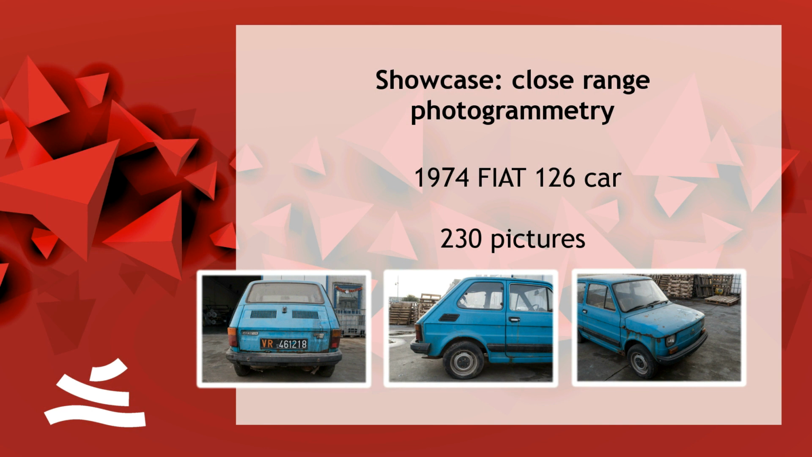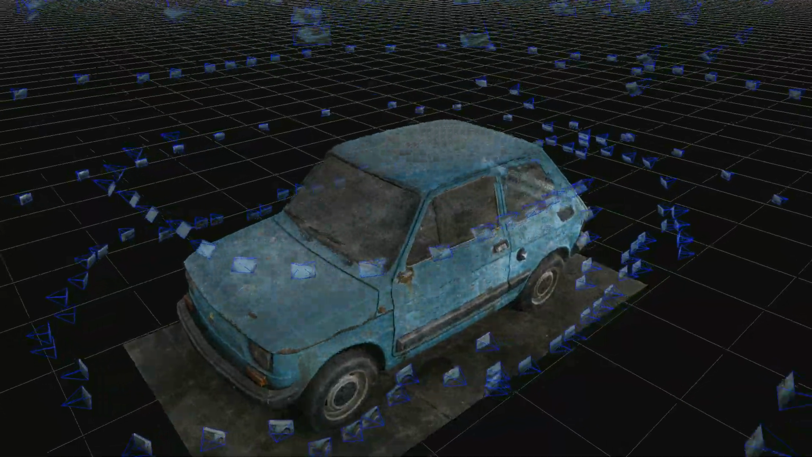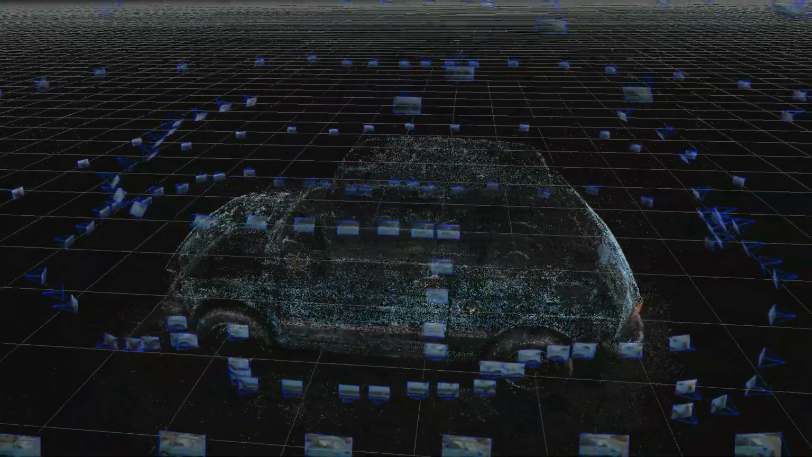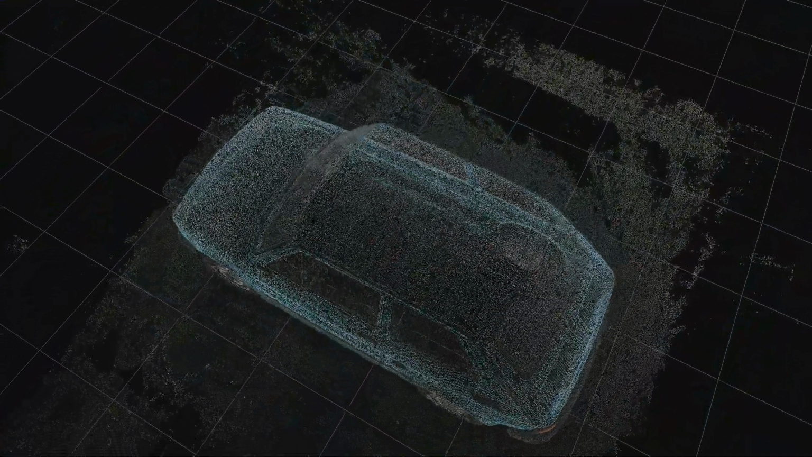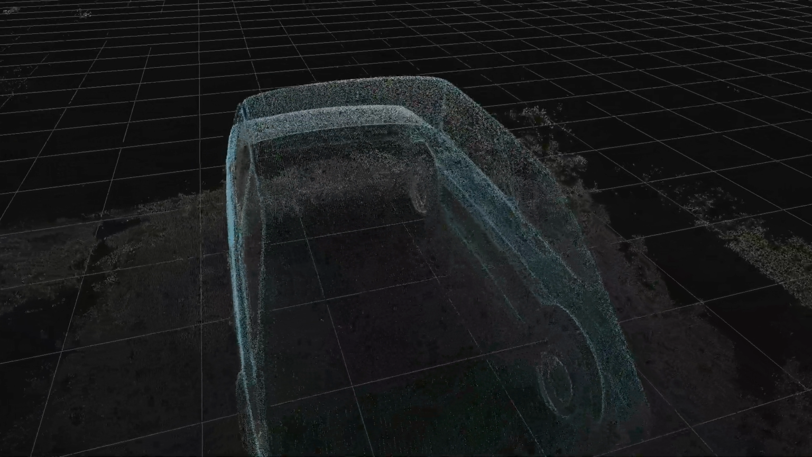So let's talk about close range photogrammetry. This is an interesting car restoration project. So obviously this was an easy car because it was all rusty and dusty and whatever. But it's pretty interesting because you can see that still there are a lot